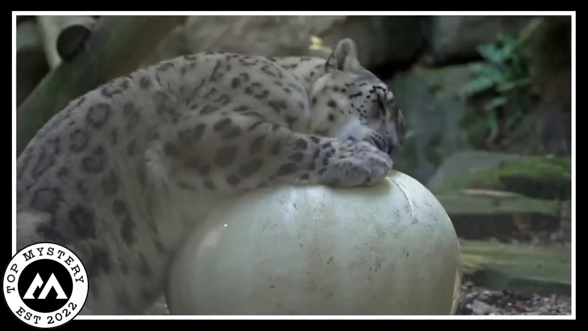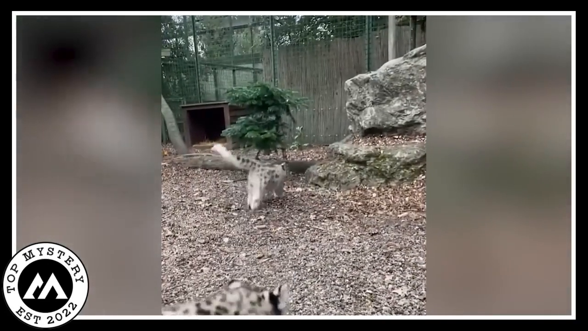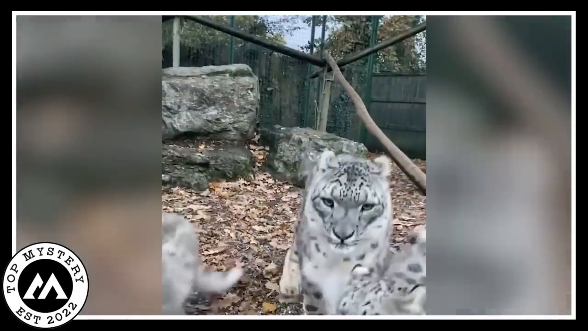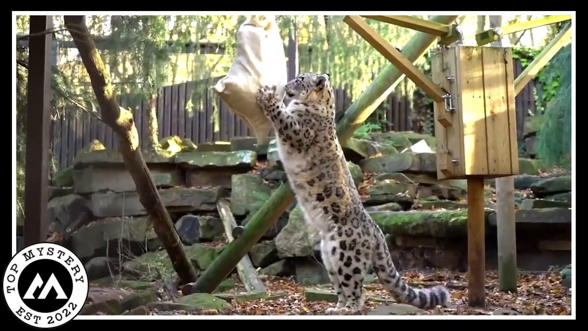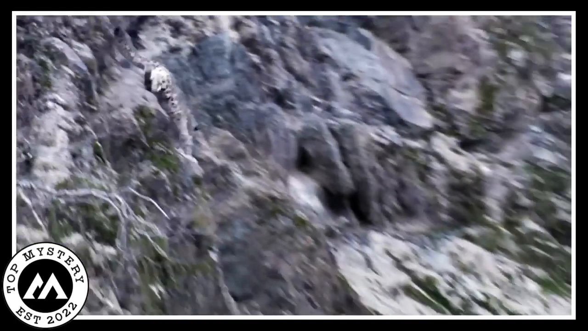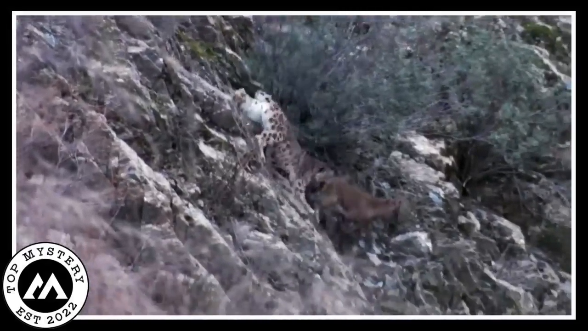What's even cooler is that this is a part of an endangered species breeding program. It's like the leopards are practicing their moves to impress, you know, for the future generations of little snow leopards. It's heartwarming to see them being all active and playful, especially when they're on the endangered list. So, next time you think about snow leopards, imagine these guys having a wild time in their own little leopard paradise. Just a bunch of big cats doing their thing and keeping the endangered species vibe alive.